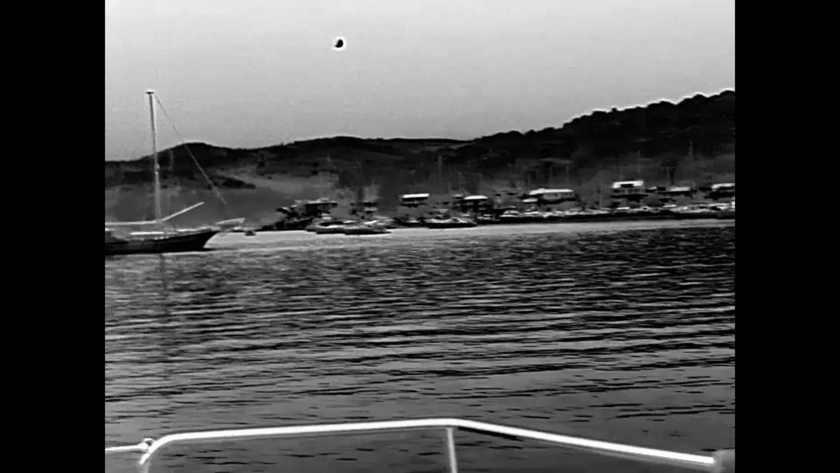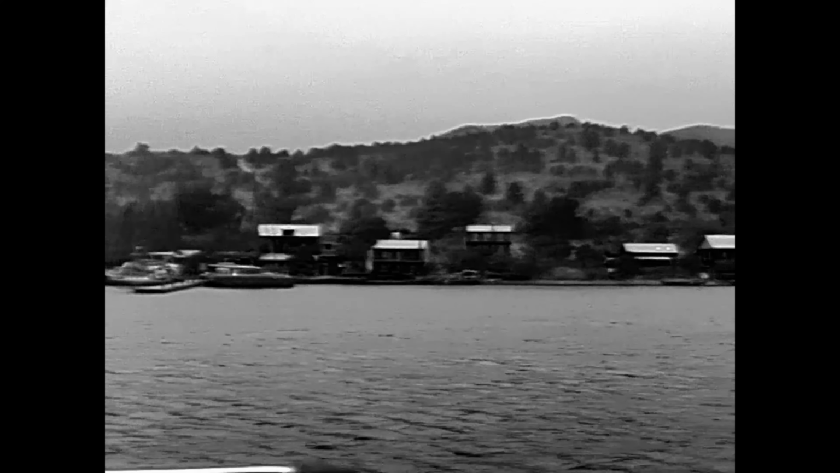Just continuing to pan around the anchorage, taking a look at a little boat moving around and generally seeing what was around us. It was really quite a nice thing to be able to see with such clarity what was happening around us.